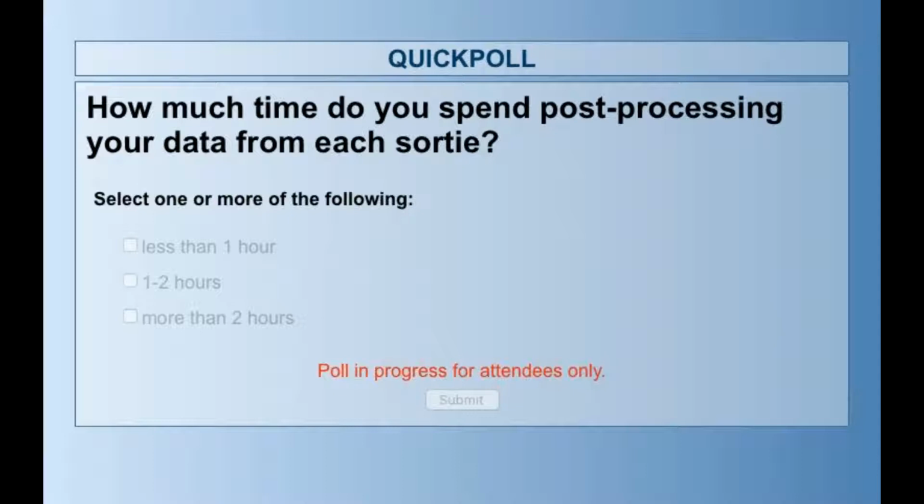Is it on your own machine? Is it something that you send away and somebody sends back? This is more or less your own processing time, and then what do you do with the information once you have it? How much time do you actually spend doing that? So I'm seeing 3% at less than 1 hour, so it seems like doing anything in less than an hour is not real. 44% on 1 to 2 hours and 58% on more than 2 hours.